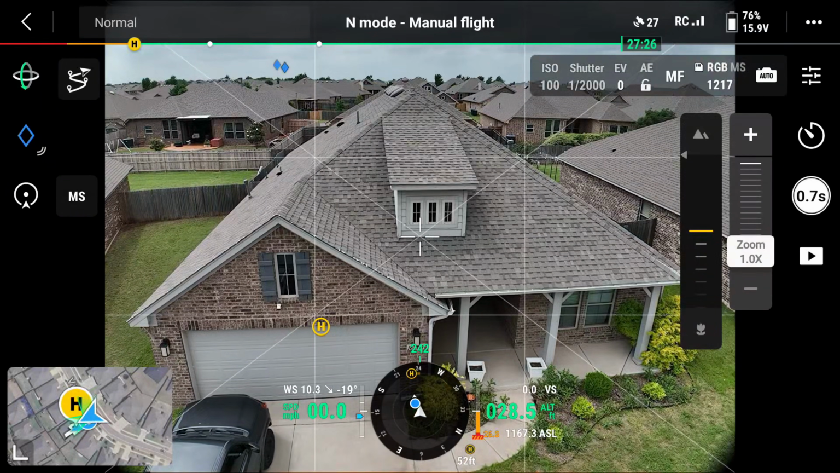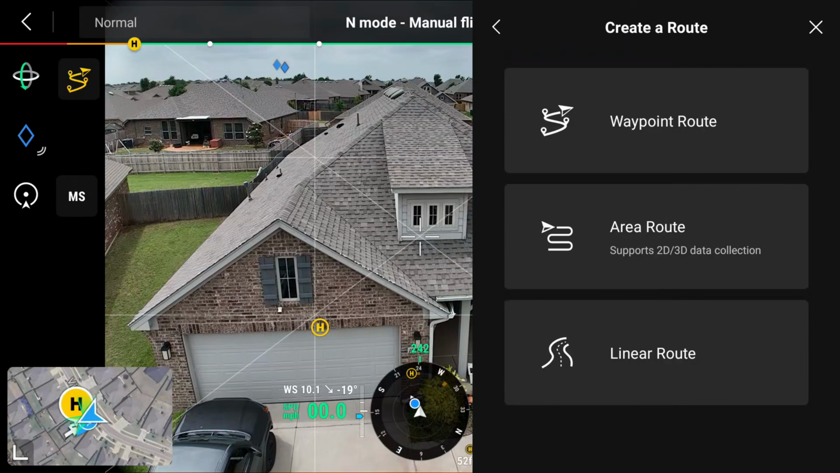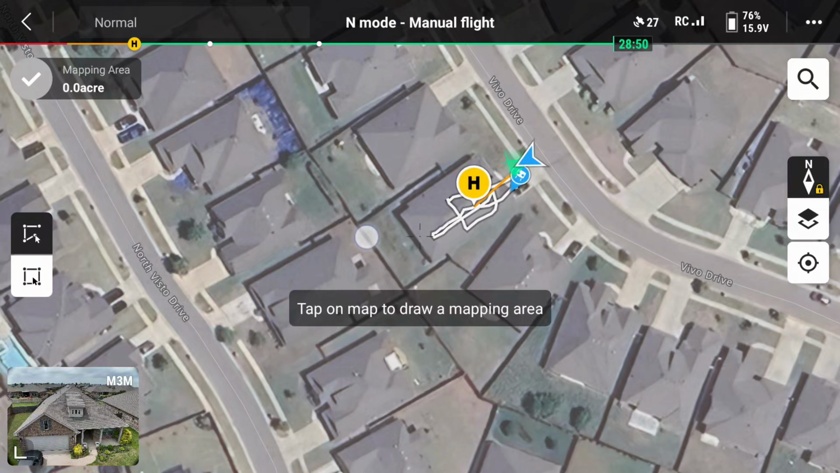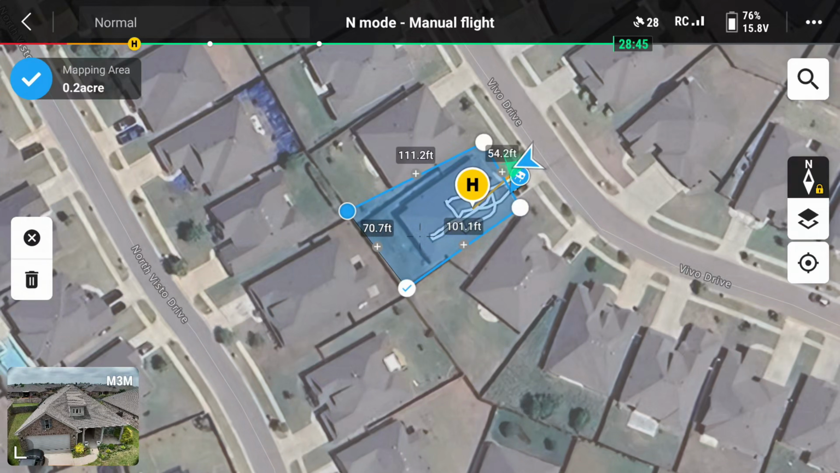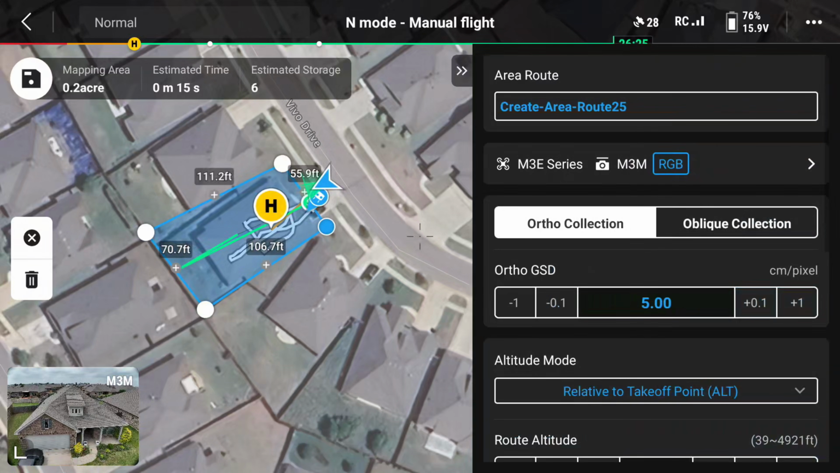Now, we are gonna do a mapping mission. I'm gonna show you what that looks like. We're gonna push this button right here. We're gonna push a plus button, area route. We're gonna find the house we're gonna do a scan over, and we're gonna do an automatic map over the house itself. I'm gonna push the check mark, push OK.